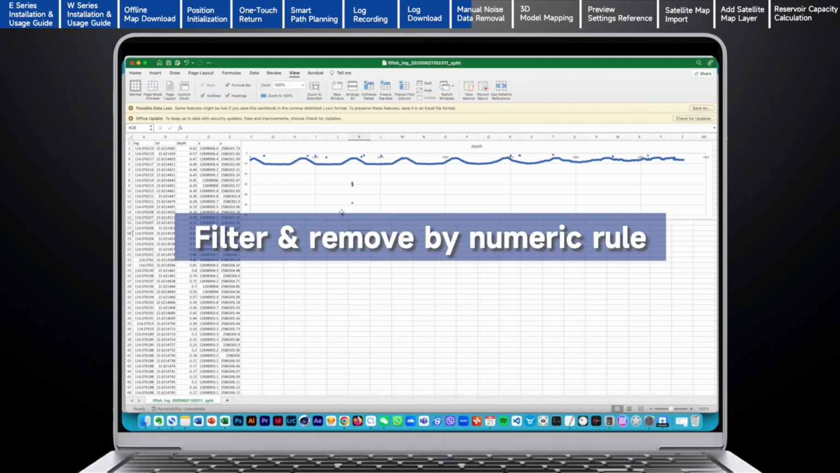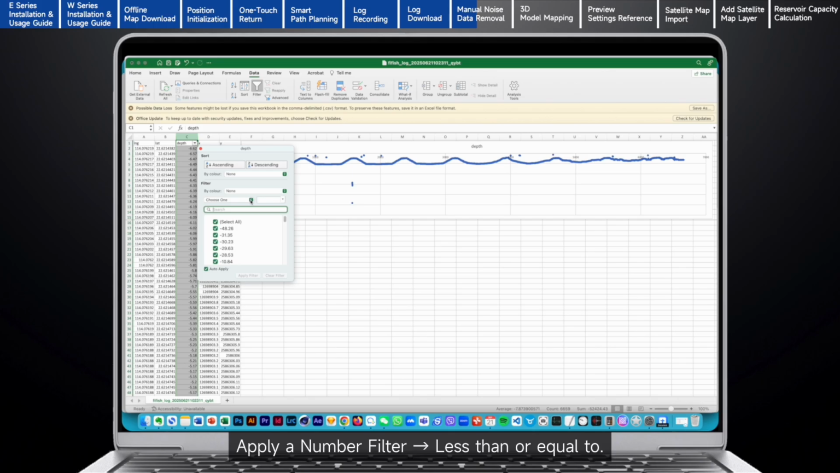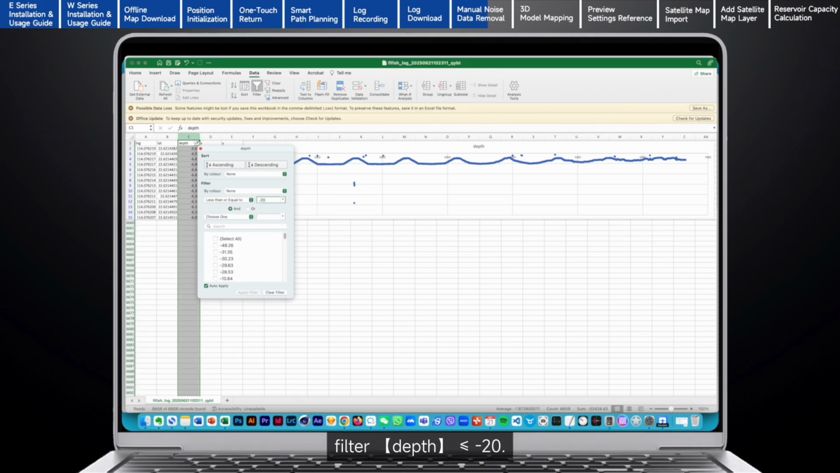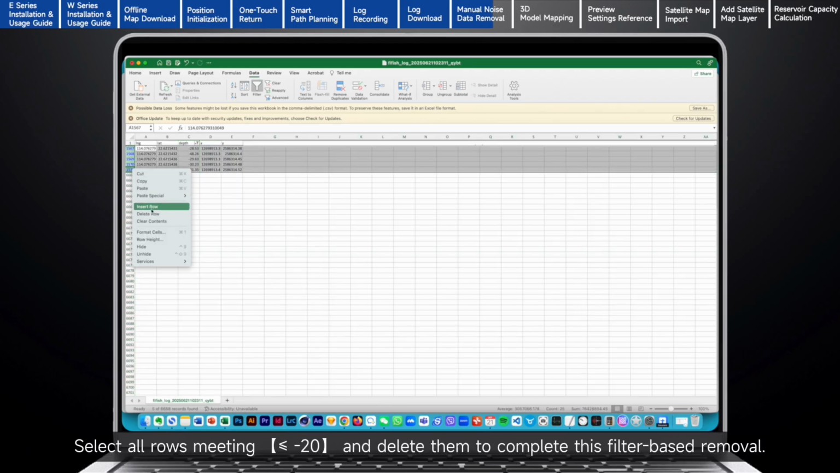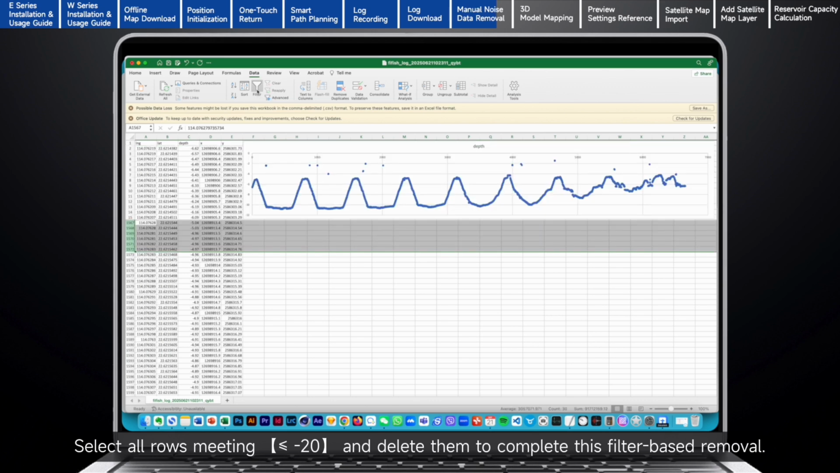Filter and remove by numeric rule. Select the depth column and enable filter. Apply a number filter, less than or equal to. Because depth values are negative, use this to catch depths exceeding the site's maximum depth. Example: if the maximum depth at the job site does not exceed 20 meters, filter depth less than or equal to -20. Select all rows meeting less than or equal to -20 and delete them to complete this filter-based removal.